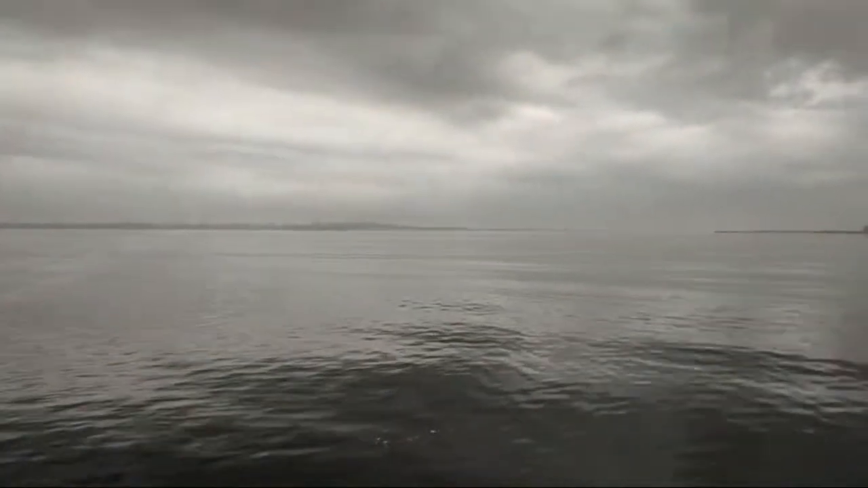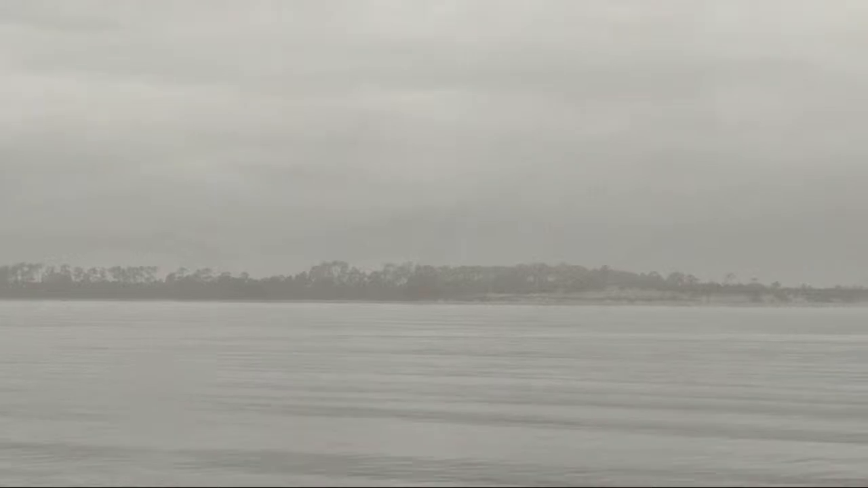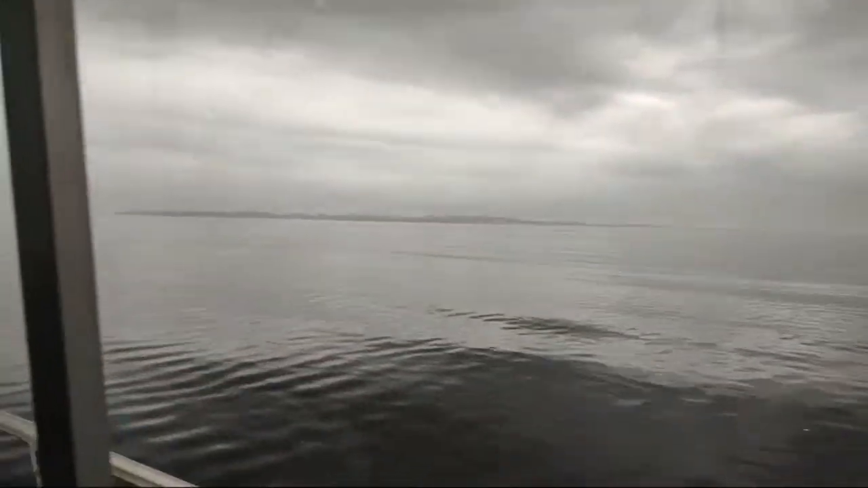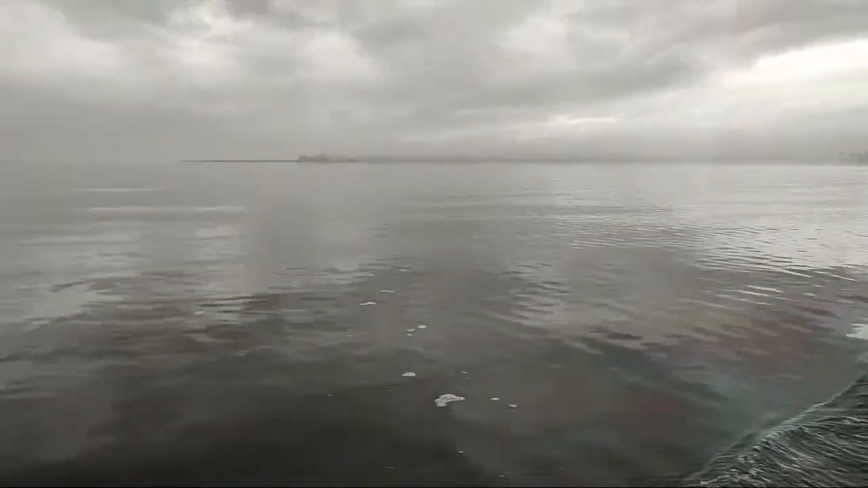So there's Shell Island finally coming into view. If you've been to Panama City, you've probably been to Shell Island at some point, and there's the channel. So close to being in the Gulf right now. A little bit of fog rolling across Grand Lagoon.